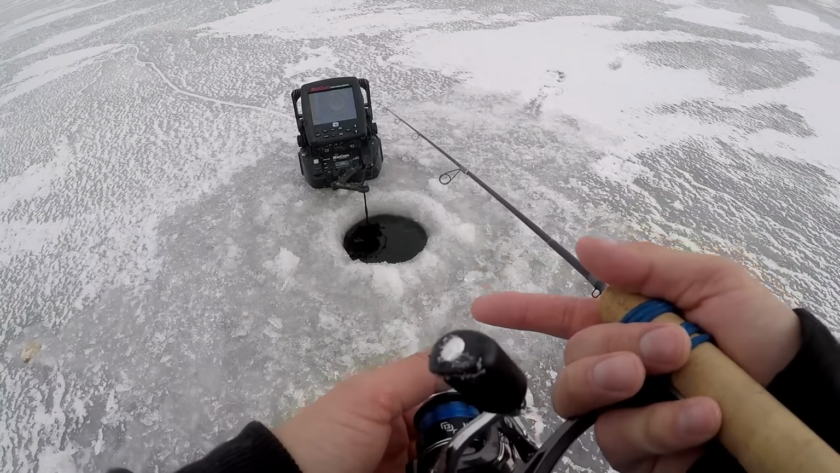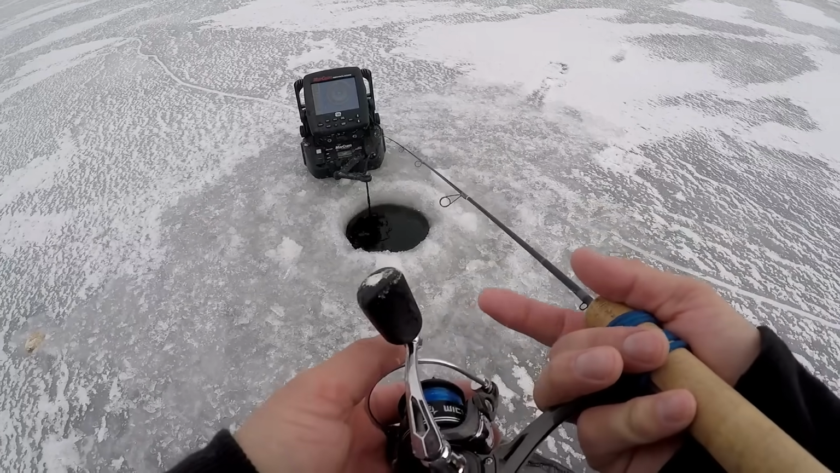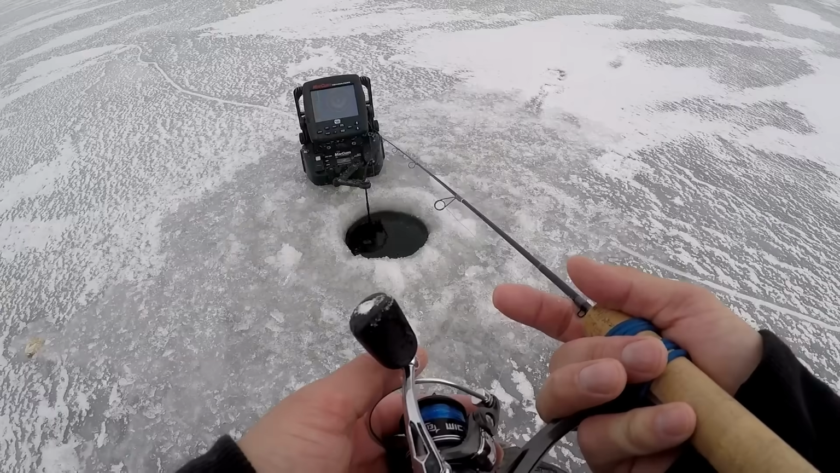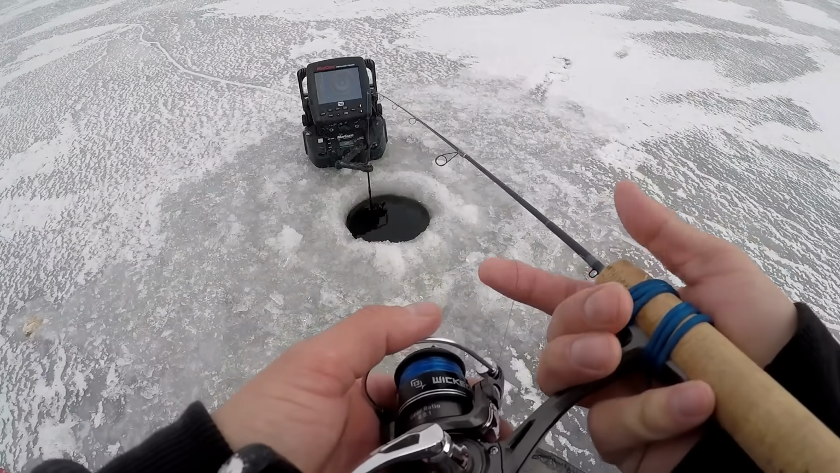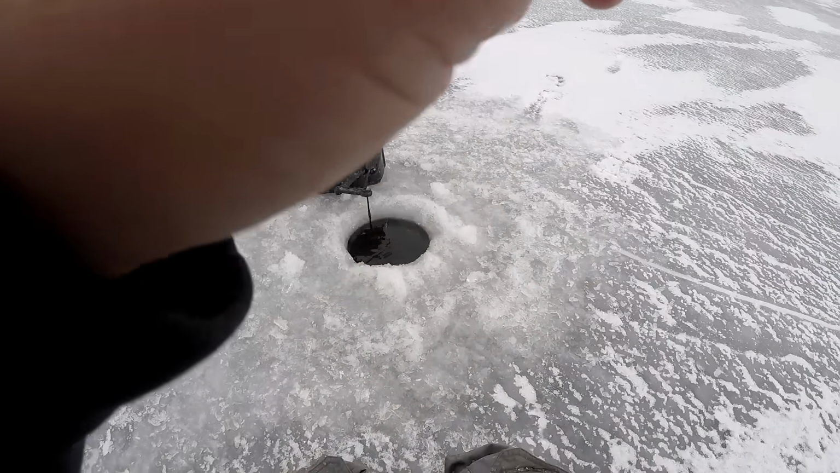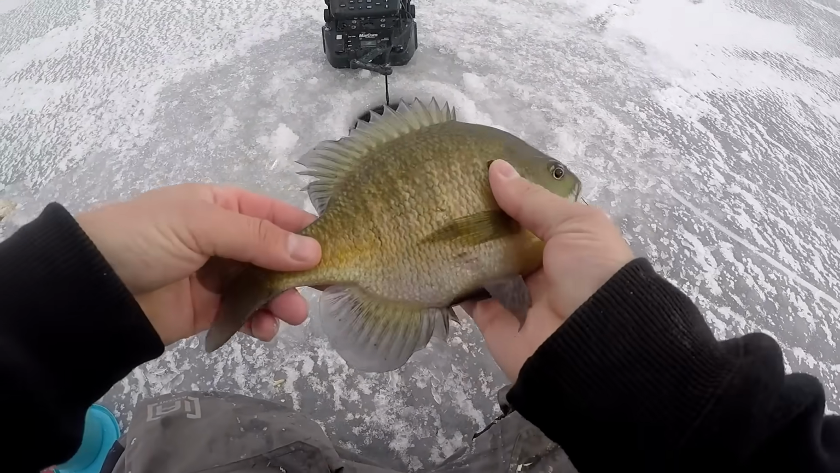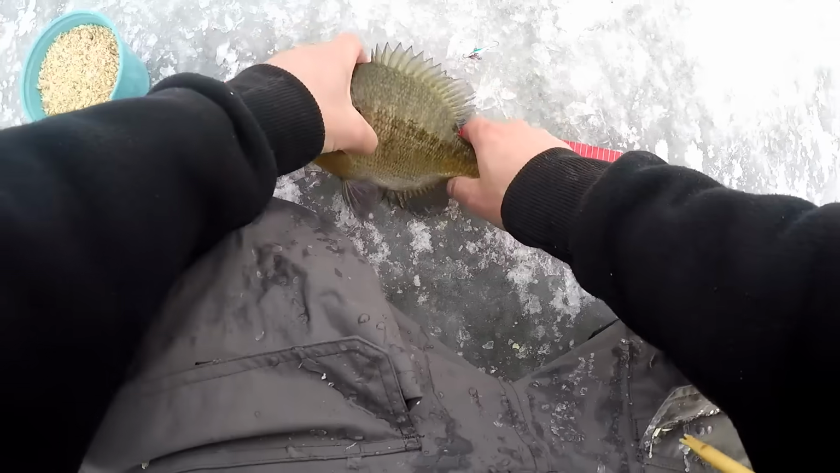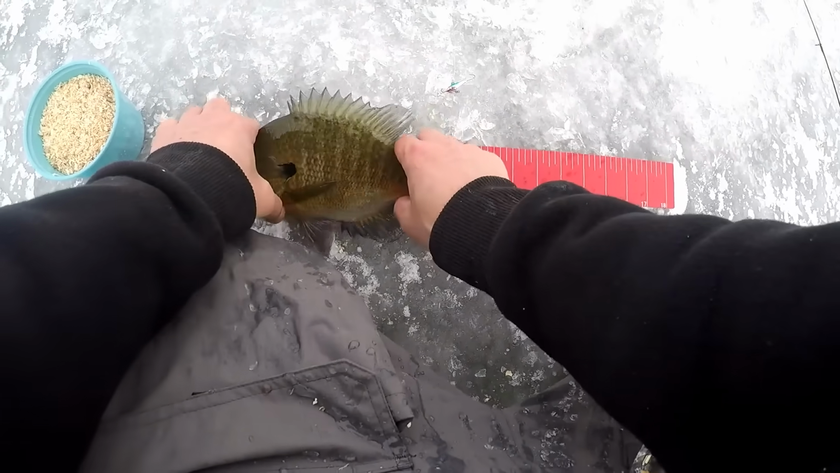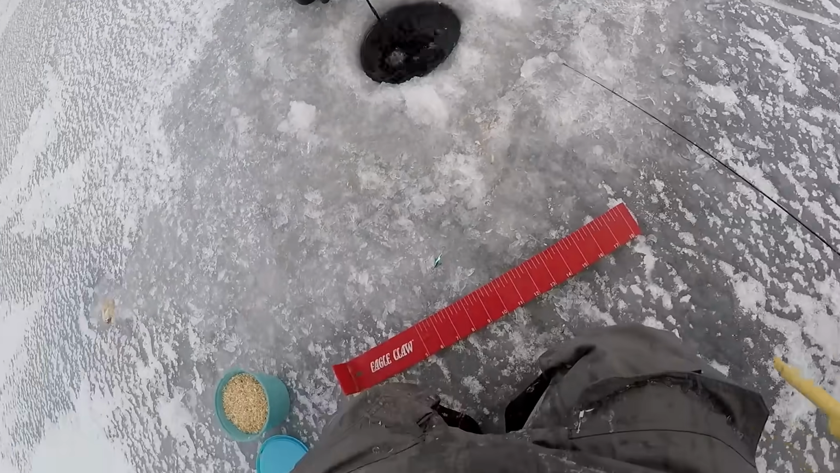I'm under the impression that some of these are bluegills, so I'm going to drop down into the school actually. It's probably a crappie. Maybe not. No, I bet it's a big. Is it a bluegill? Oh, it is. There's a big bluegill, you guys. Oh, shebang! Look at that guy. It's a real nice one. 9-incher. Oh, I knew there's some big ones down in there.